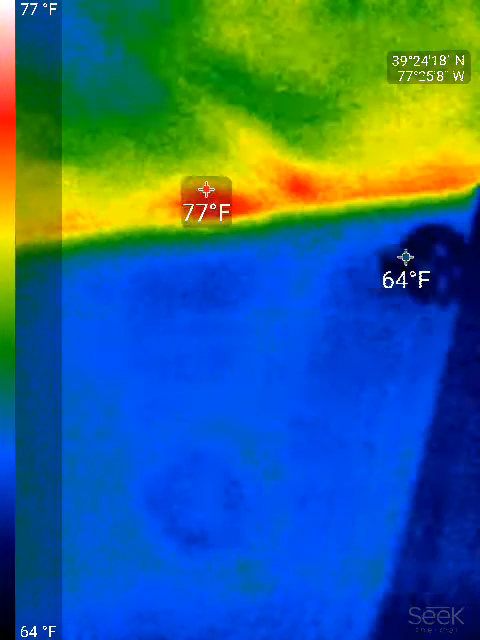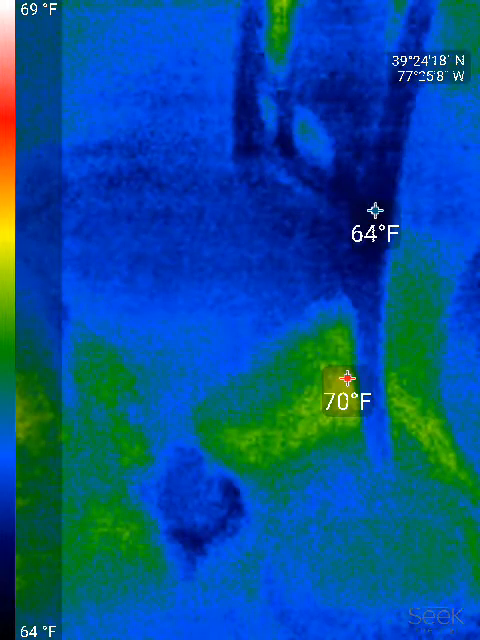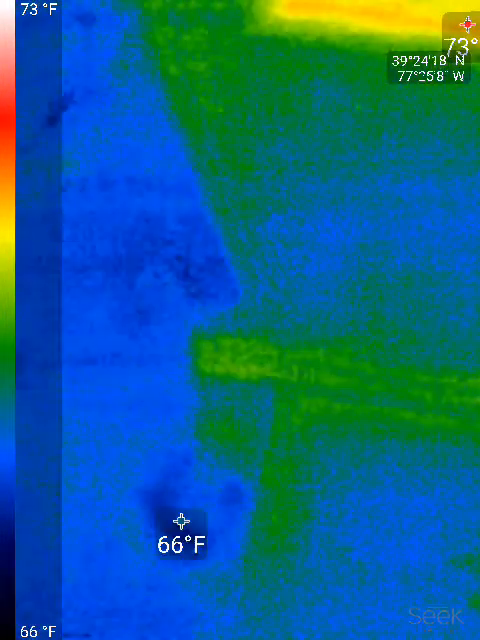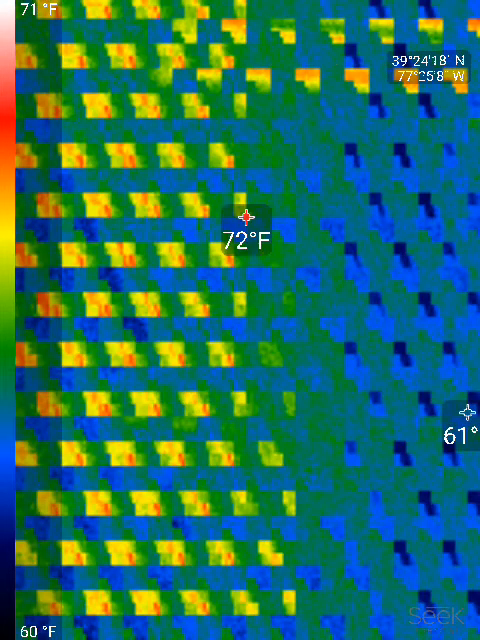So when strong winds come up, it's pushing that insulation out of the way. So without the baffles in there, it's slowly moving that insulation, and it just becomes non-effective.